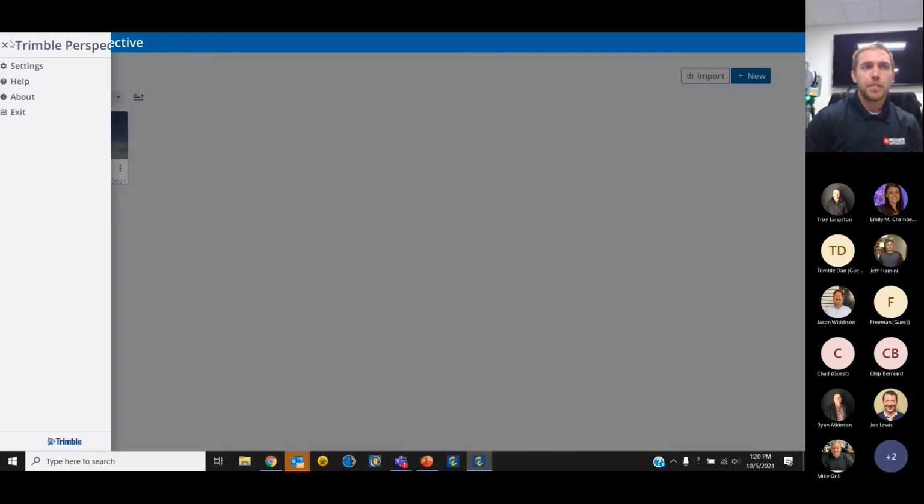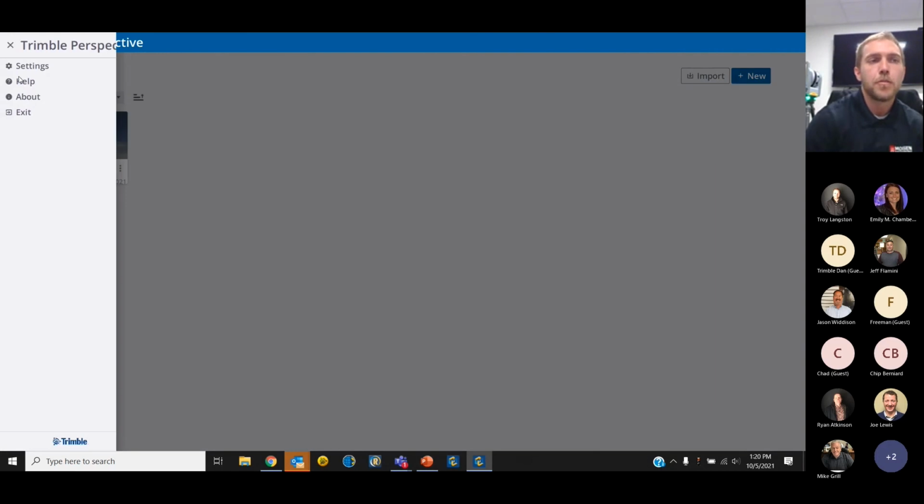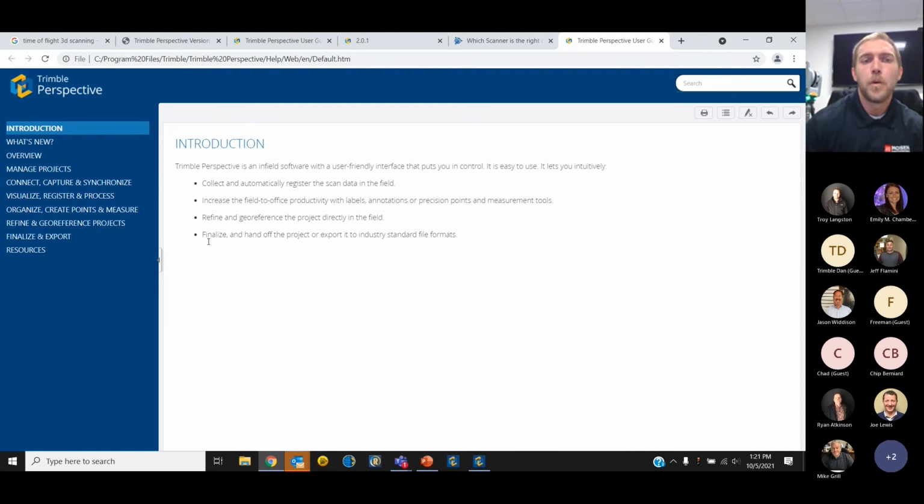Back into perspective, I think that's really the meat of what you're going to look for in this menu section. There is a help button that will take us to a web page showing an overview of the equipment, and then you'll have different notes on how to refine a georeference, how to organize, create points, and measure. This is a really good how-to guide if this is something new for you, if you've never used this before.